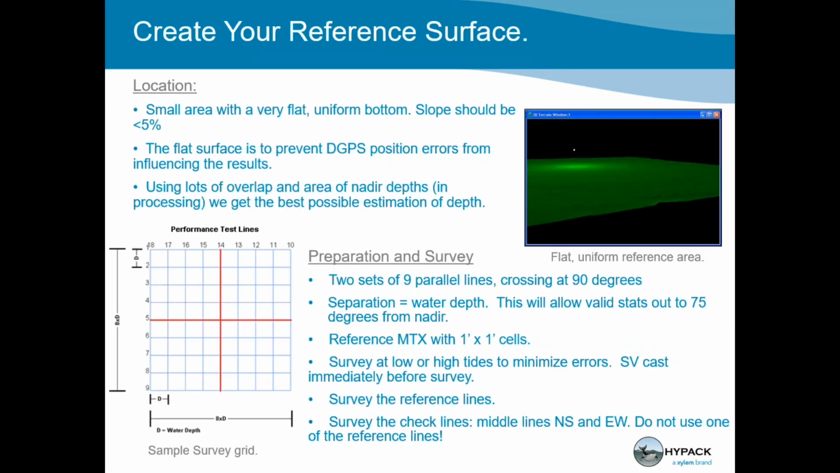Okay, so the first part of this testing is to make what we call a reference surface. And once again, you pick a flat area, flat as you can find, and then you survey the heck out of it. And this is the pattern that's recommended. There's actually 18 lines that you run in this grid that's 8 times water depth in the area. So it's a straightforward survey. You just run these lines.